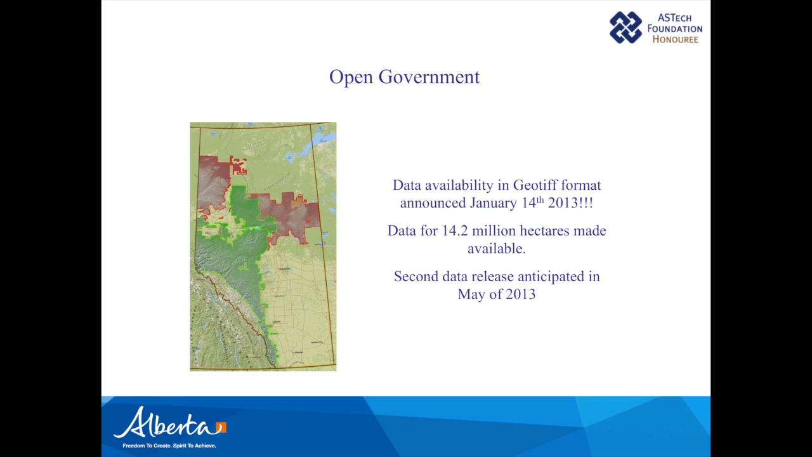The data was released publicly on January 14th, so there was a lot of notices that went out, but if you didn't know about it, the data that's in GeoTIFF for this green area is now available. And you can send me an email afterwards, and I'll give you the link to request the data.